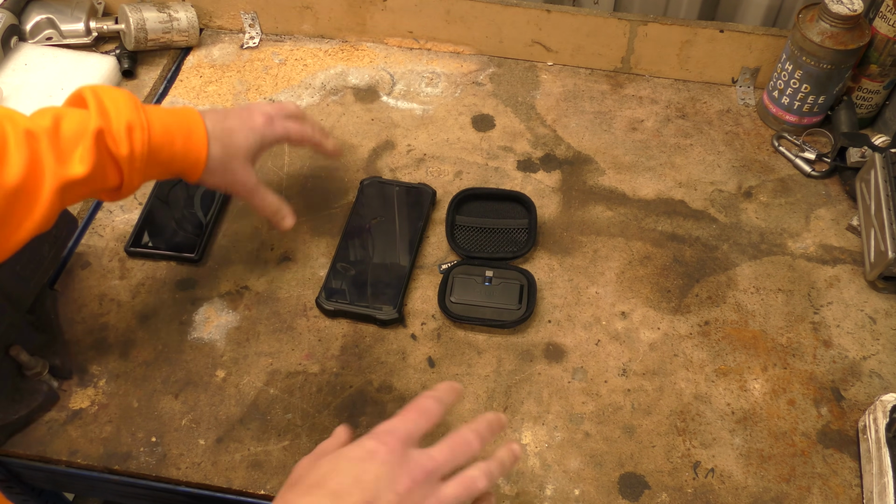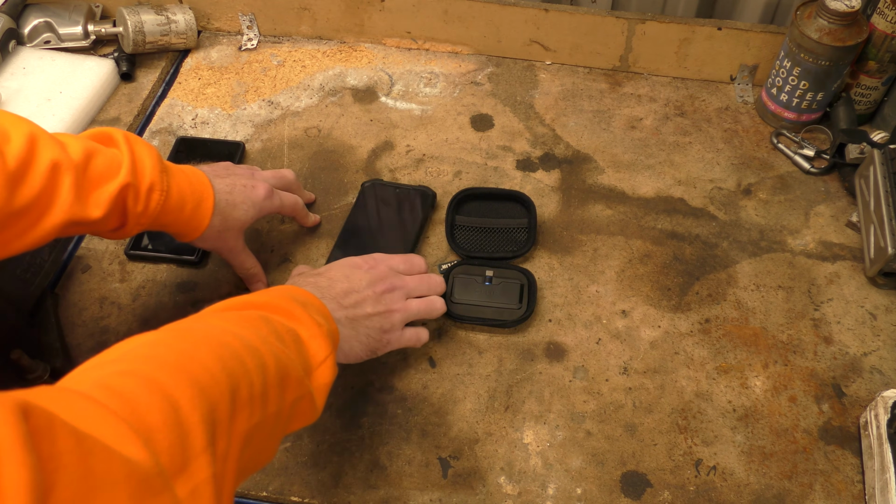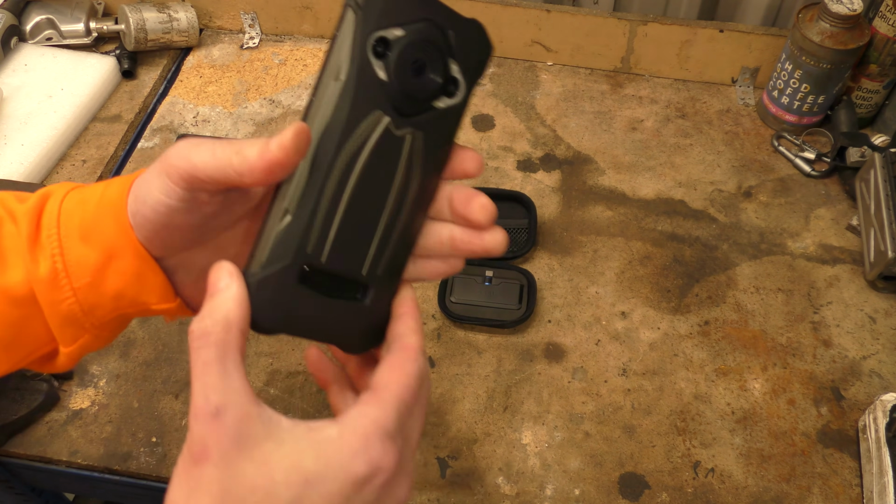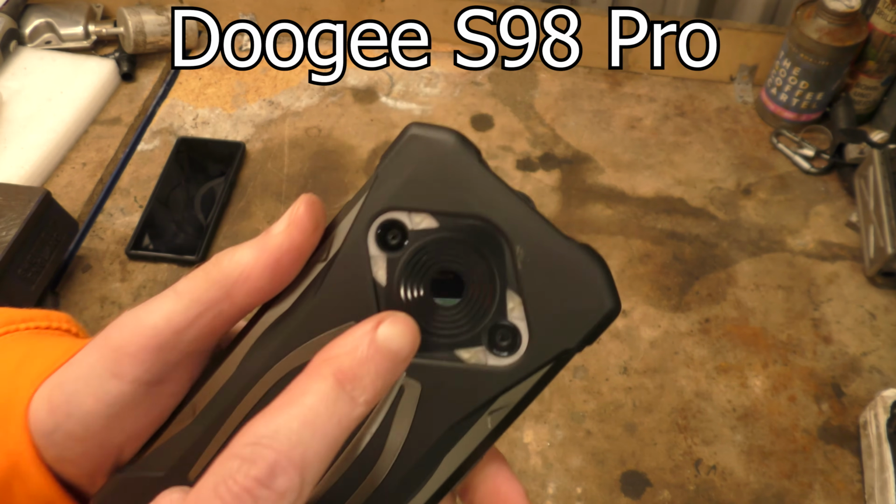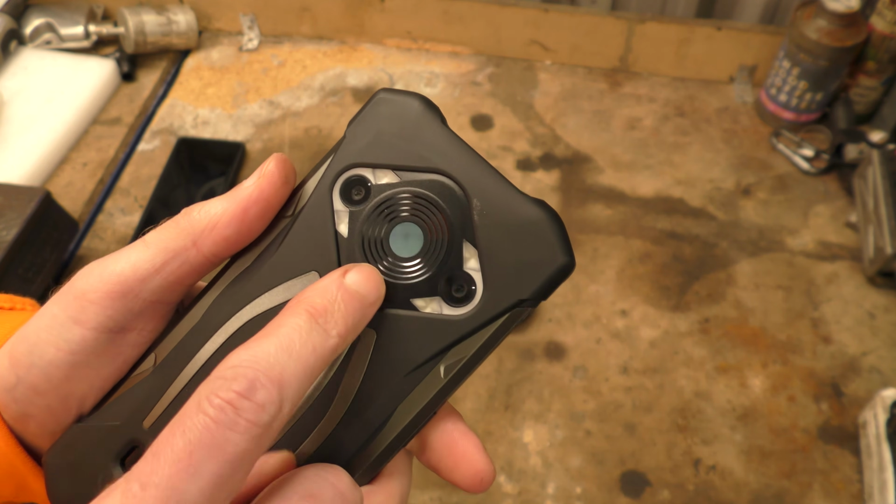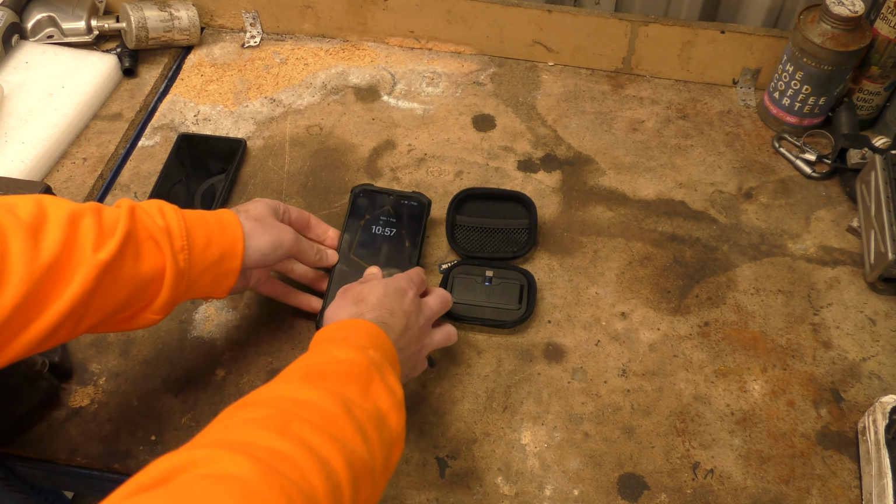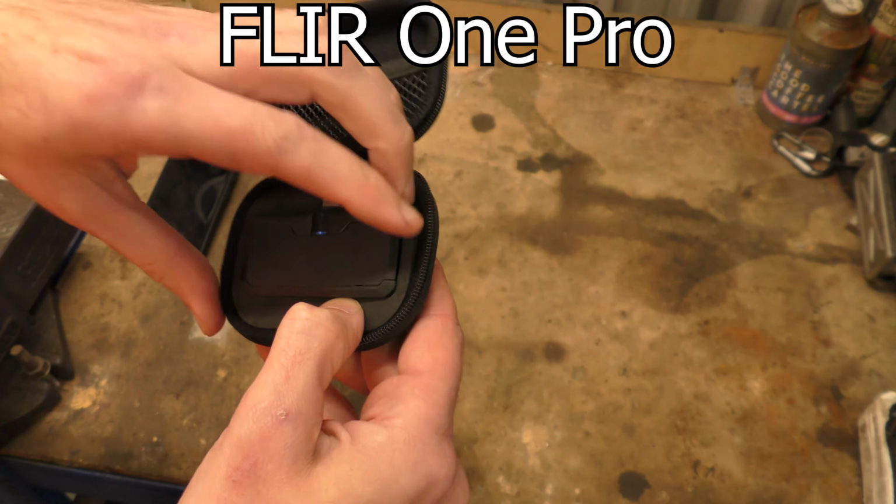So, I thought today I would give you a comparison between, well, not my new phone, but a phone that I bought, which is the Doogee S98 Pro, bought mostly because it's got built-in thermal imaging, and this phone versus my other thermal imager, which is the FLIR Pro.